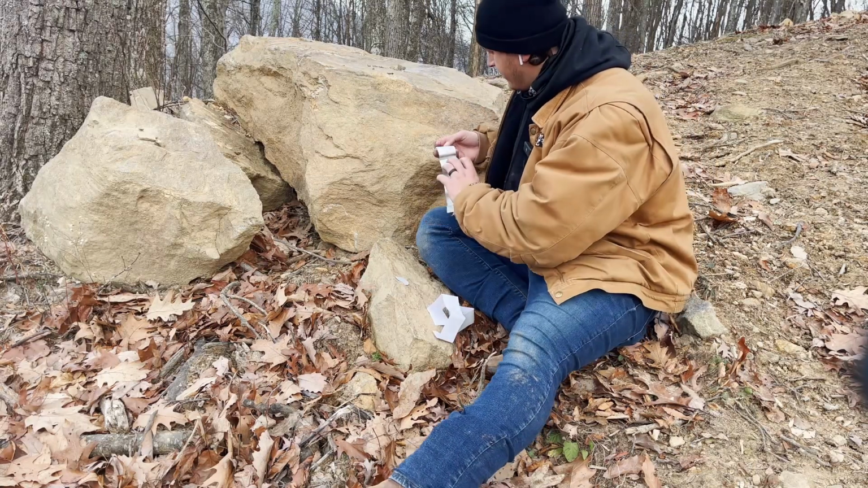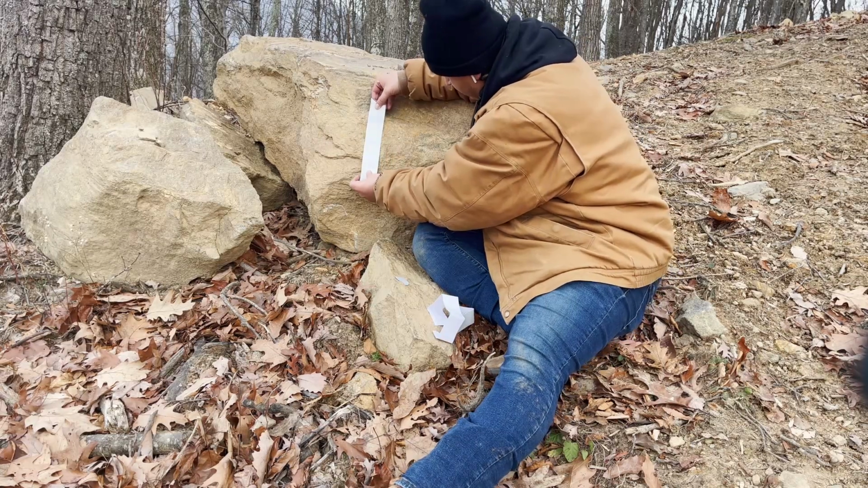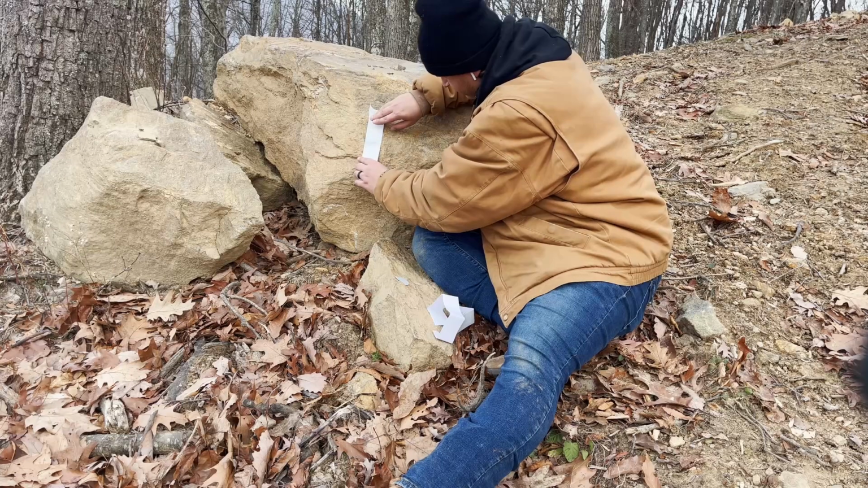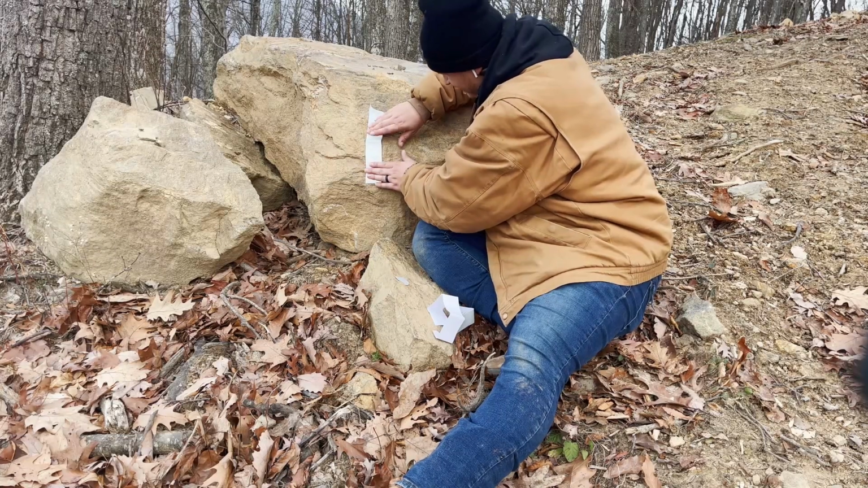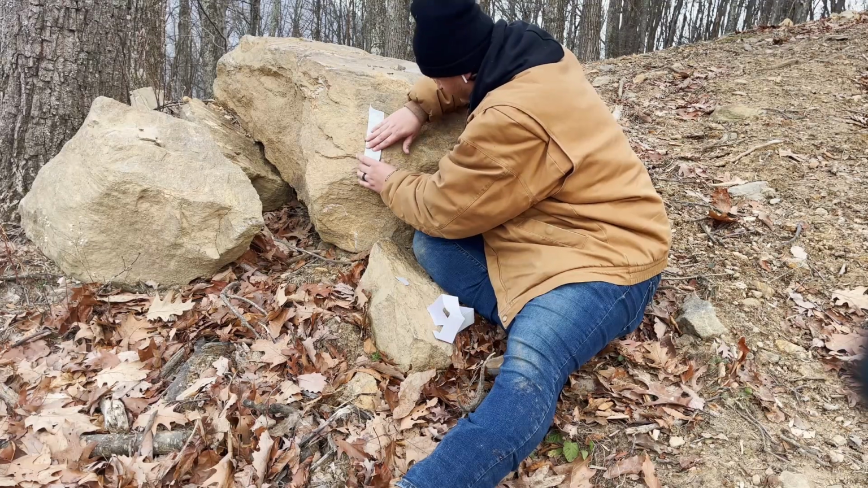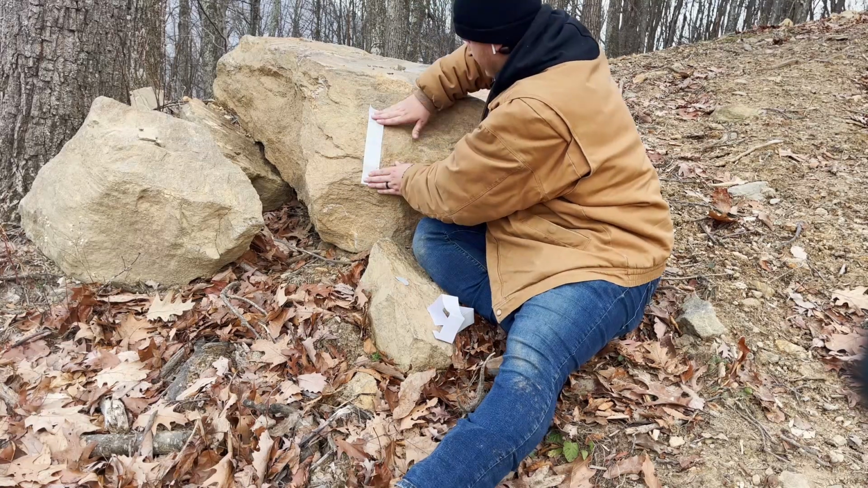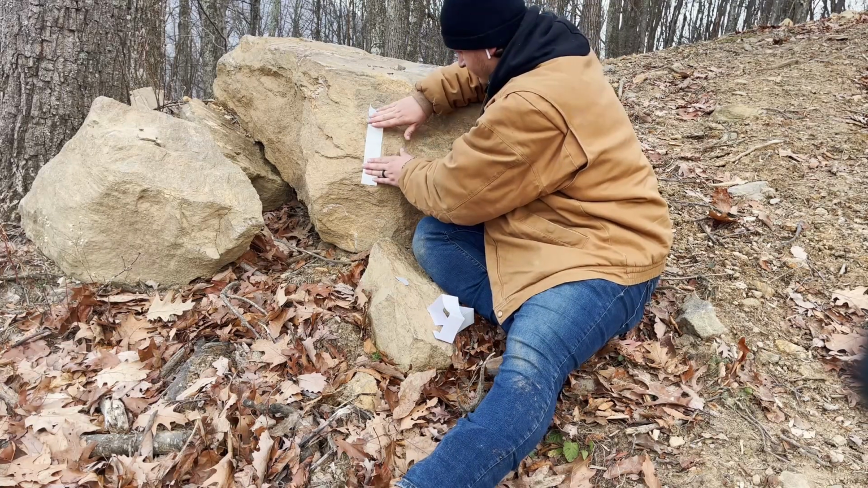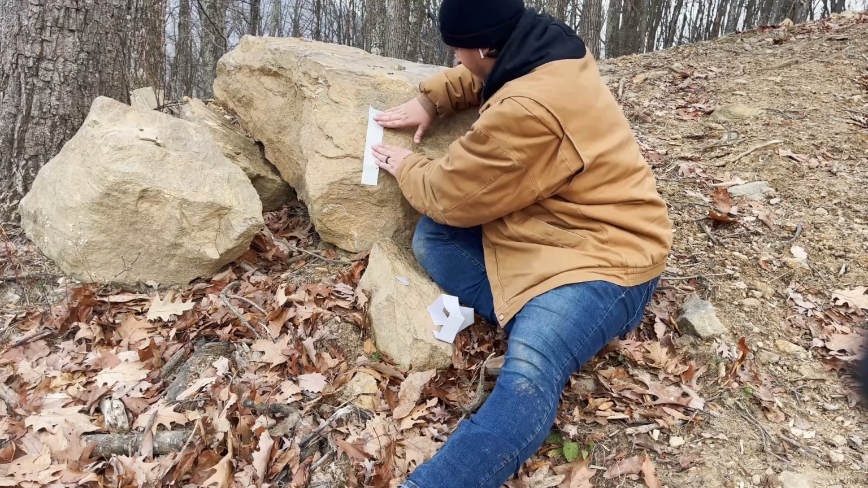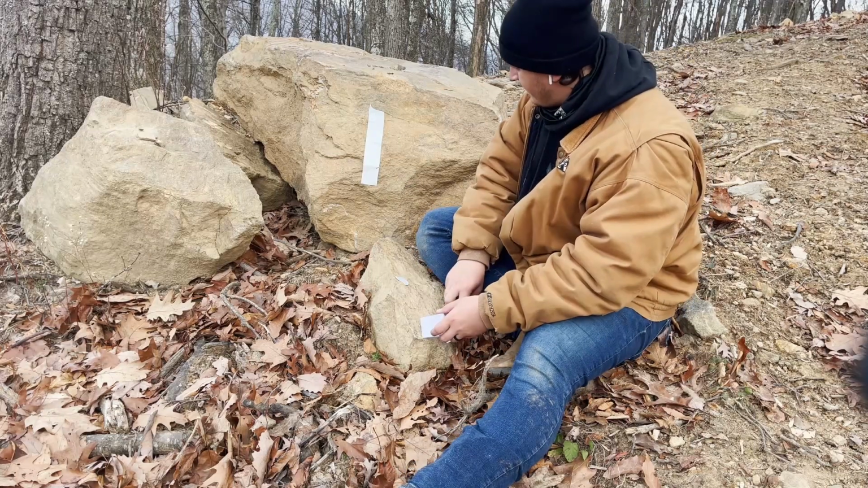Yep, I love that sound. All right, I'm gonna put it right here on this rock. Let's see. I'm not sure if it's liking this texture. It doesn't really like any texture. Probably. I don't know.